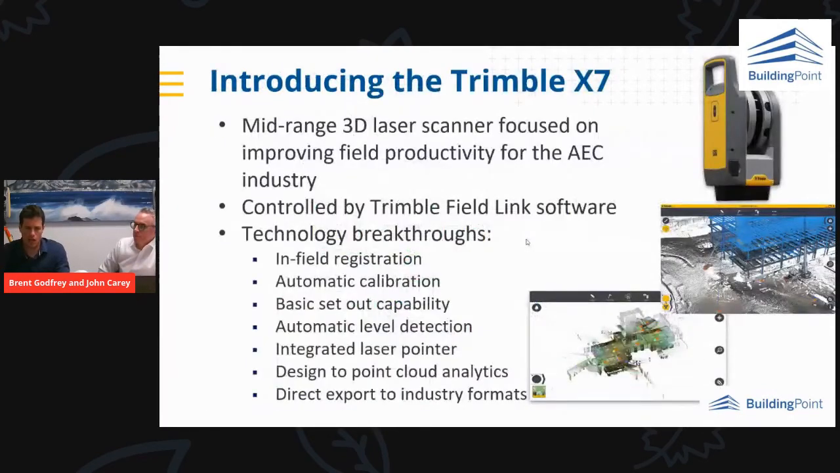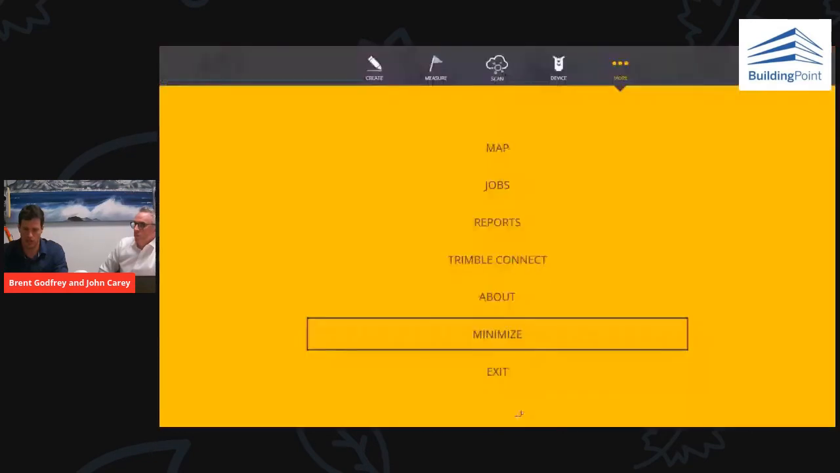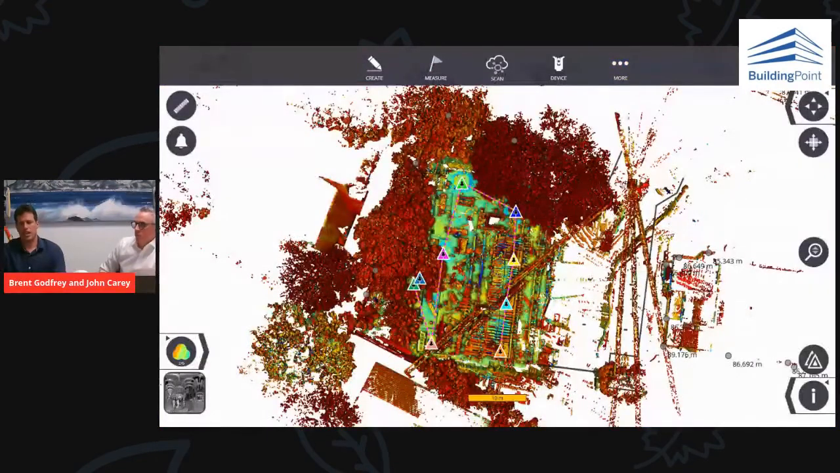So what I'm going to do is quickly run you through an example of how this has been used in the field. What you're seeing now is the same software that is running on this tablet. I've just installed it on my computer, and we're going to run through how quickly and easily you can do this type of thing in the field, and we can really see the benefits thereof.